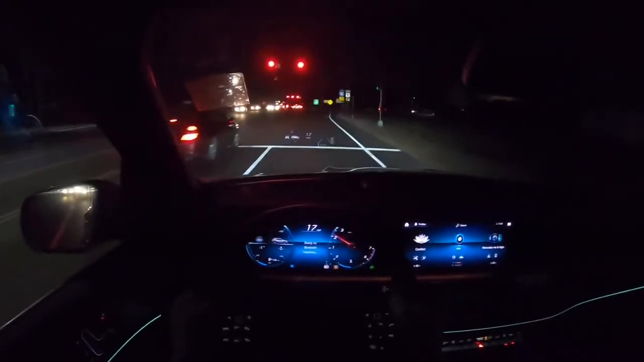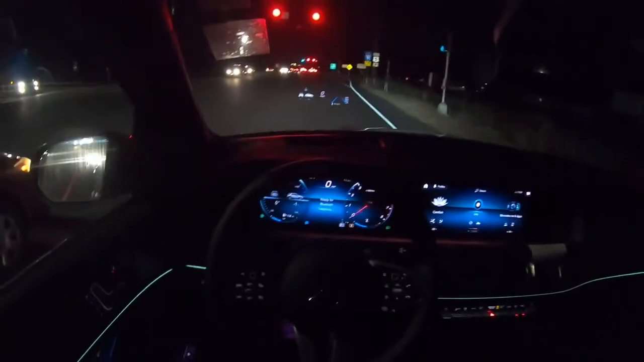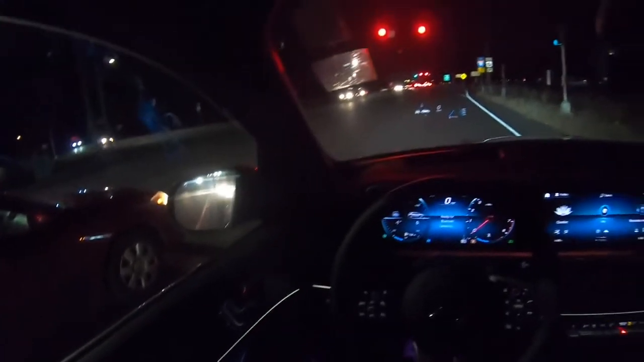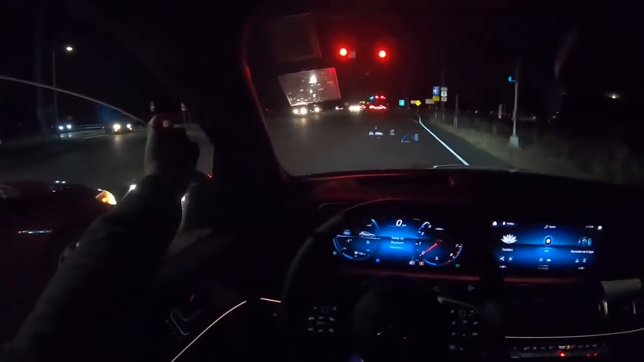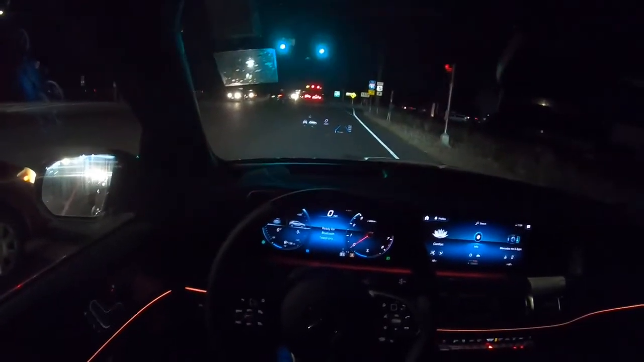We're gonna go ahead and do a quick brake boost right here. It is in sport mode. Let's see the windows. Windows are not double-sided windows, but once you close the windows, everything is quiet.